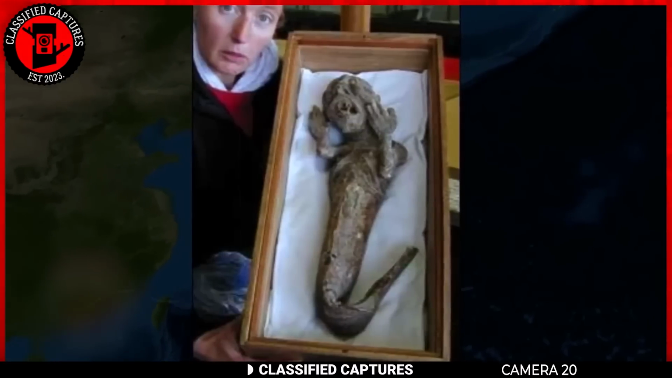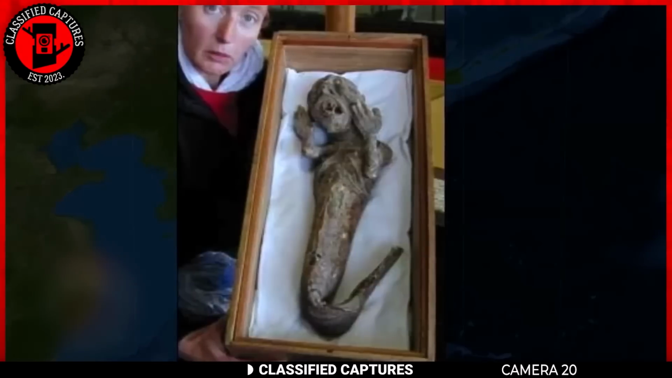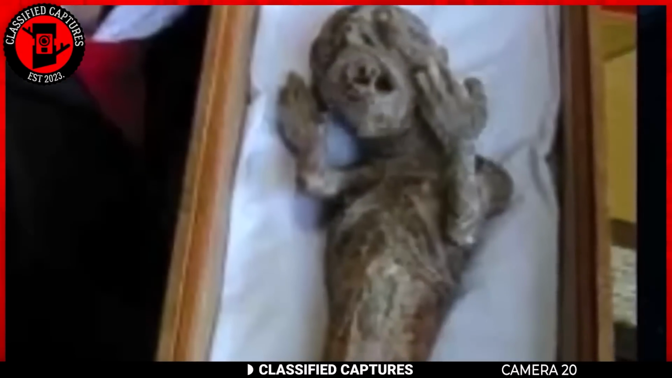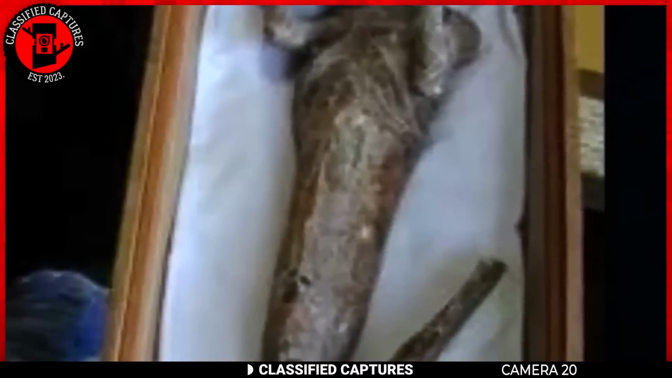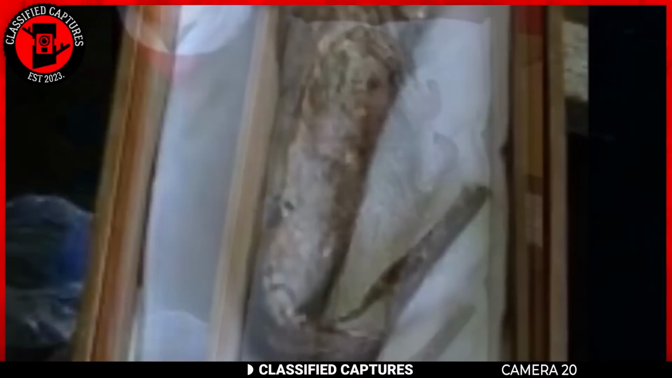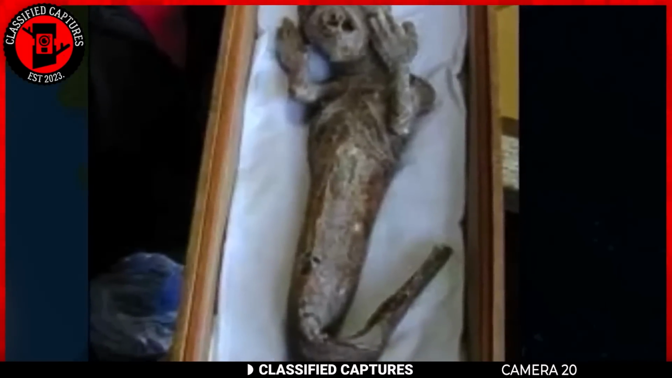One notable artifact associated with Japanese mermaid lore is the Ibukjima mermaid mummy. In the late 19th century, a mummified creature purportedly to be a mermaid was displayed in Ibukjima, Japan. The creature had a monkey-like face and a fish-like lower body.